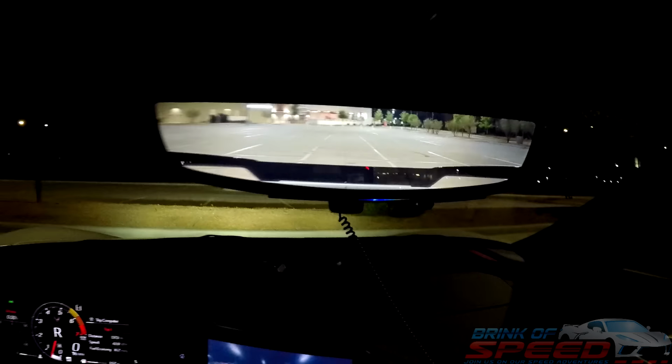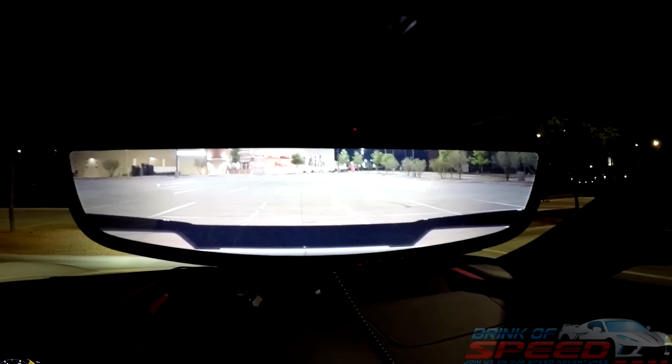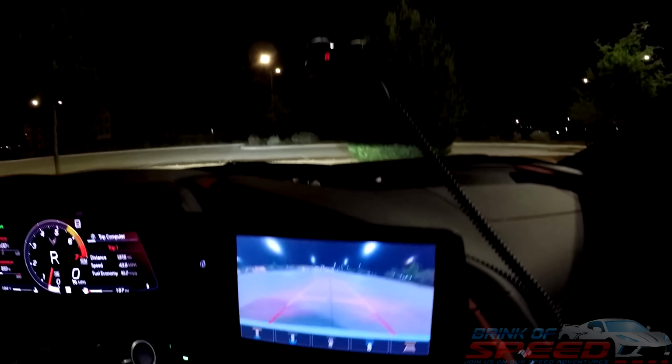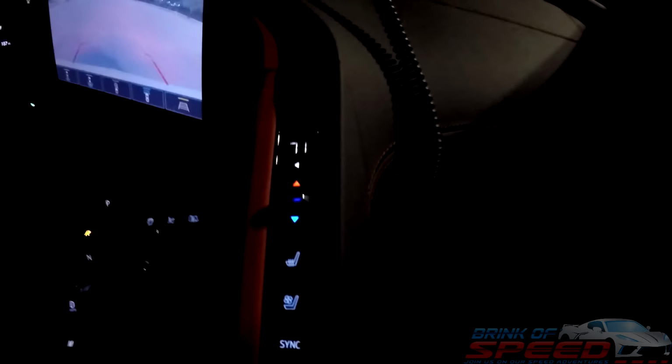Plus you've got this beautiful view and the rear view mirror camera. I can show you from a distance so it's a little easier to look at, but this interior is just gorgeous. Everything about it, the interior, while at night and lit up, is just beautiful.